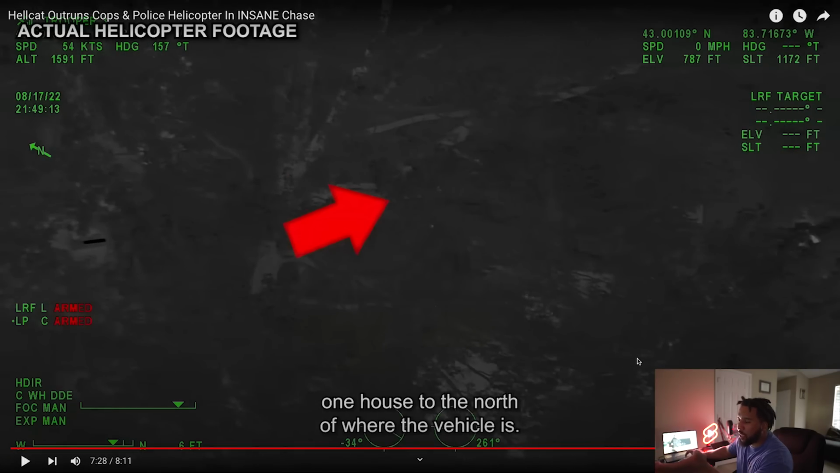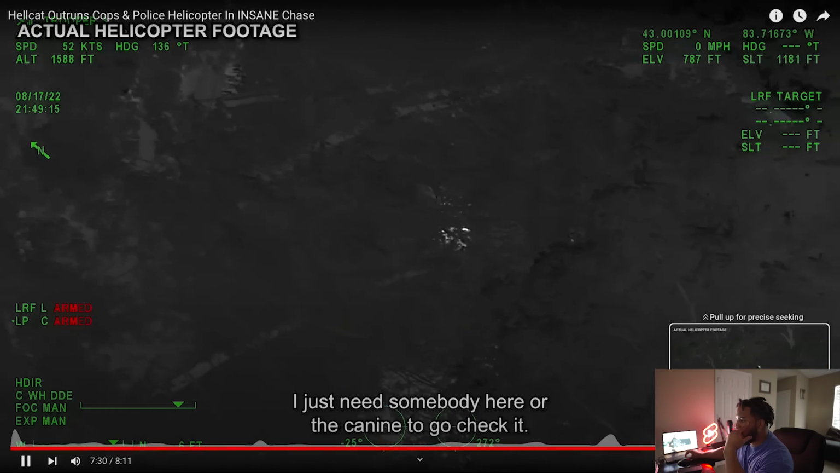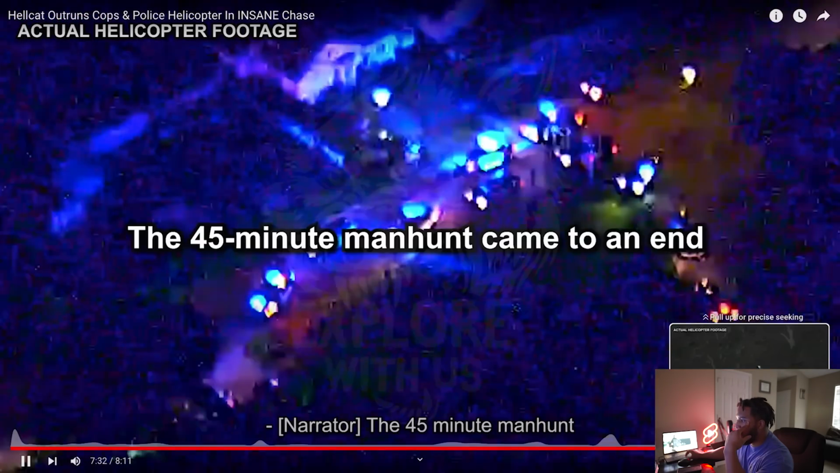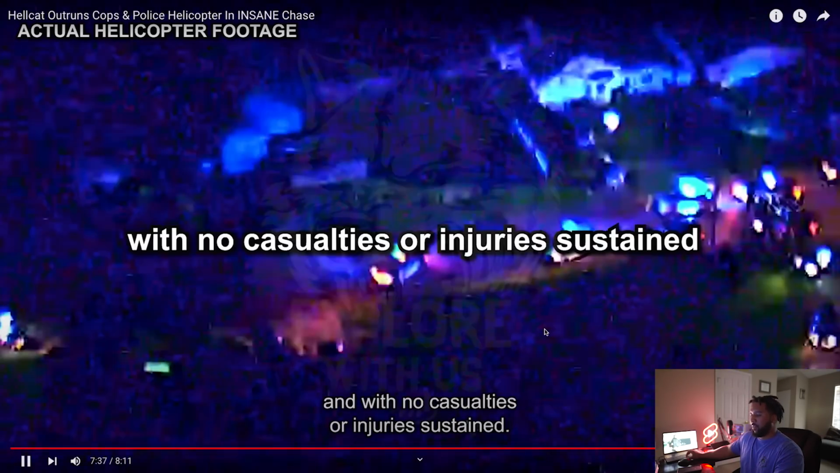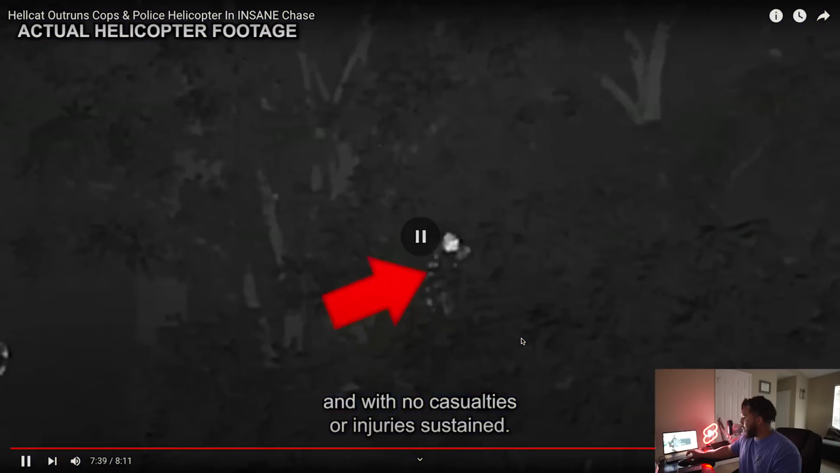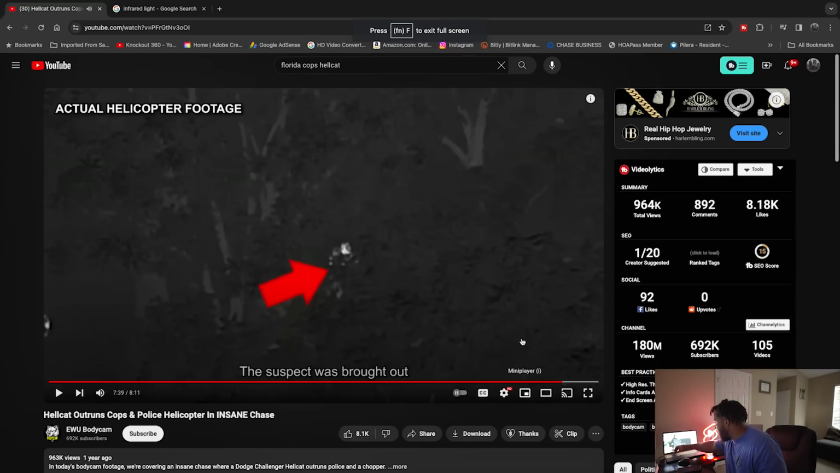The helicopter infrared technology is just, come on now. Hard as hell though right now. I just need somebody here, the K9 to go check it. The 45-minute manhunt came to an end shortly after, with no casualties or injuries sustained. Guys, of course he went to jail.